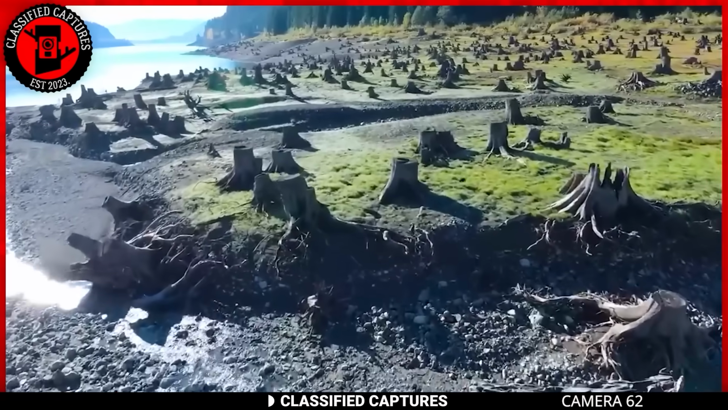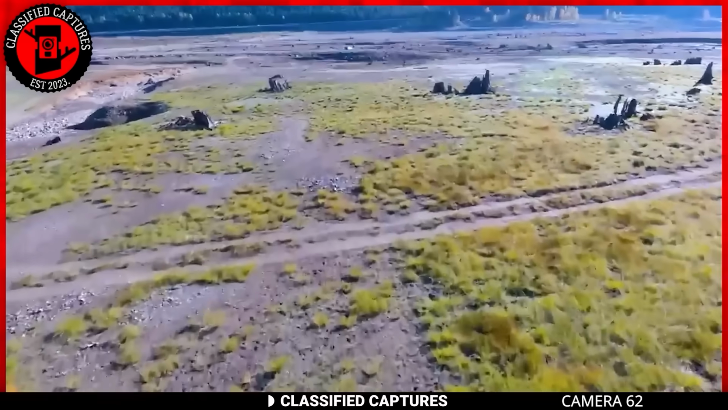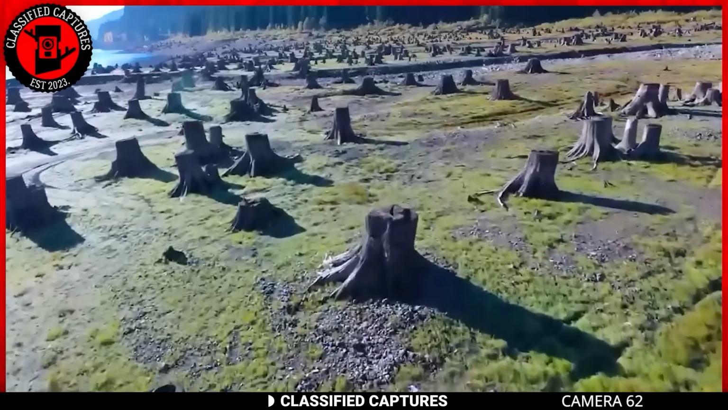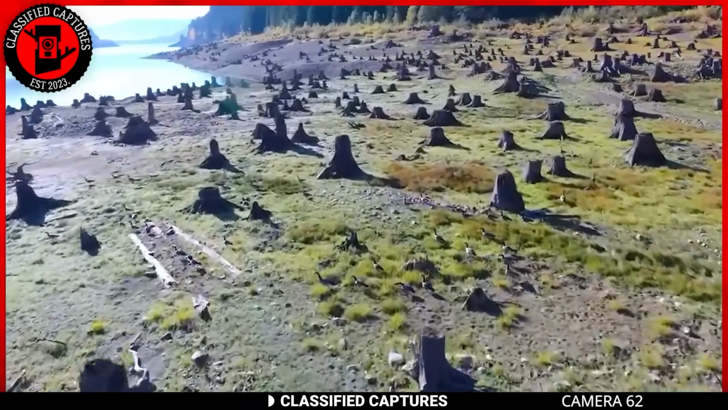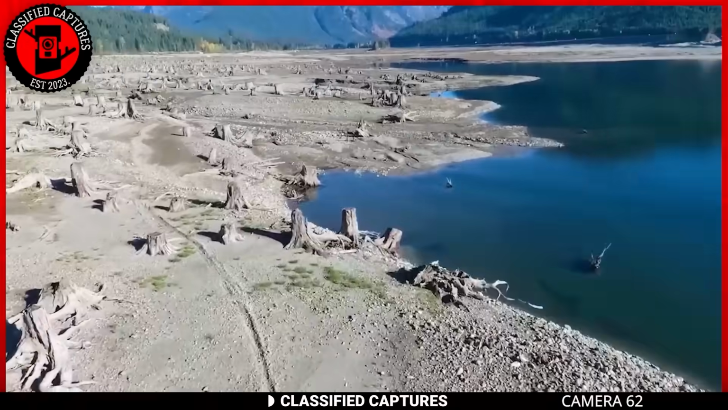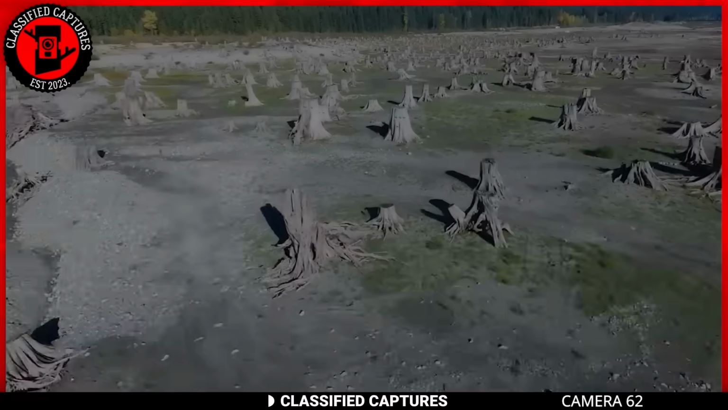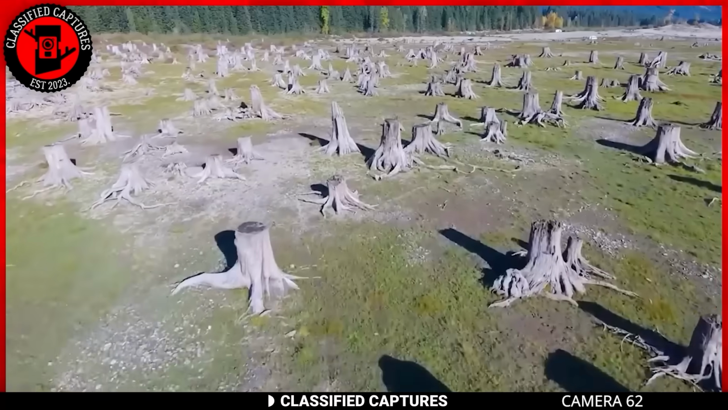Now, the backstory to this eerie landscape is as fascinating as the site itself. Centuries ago, the trees in this area were felled, leaving behind the stumps, but nature had another act in store for this peculiar scene. The land was submerged underwater for years, acting as a kind of time capsule, preserving the remnants of the once thriving forest. When the waters eventually receded, what remained was this eerie tableau. A forest without trees, but filled with the silent whispers of centuries gone by.